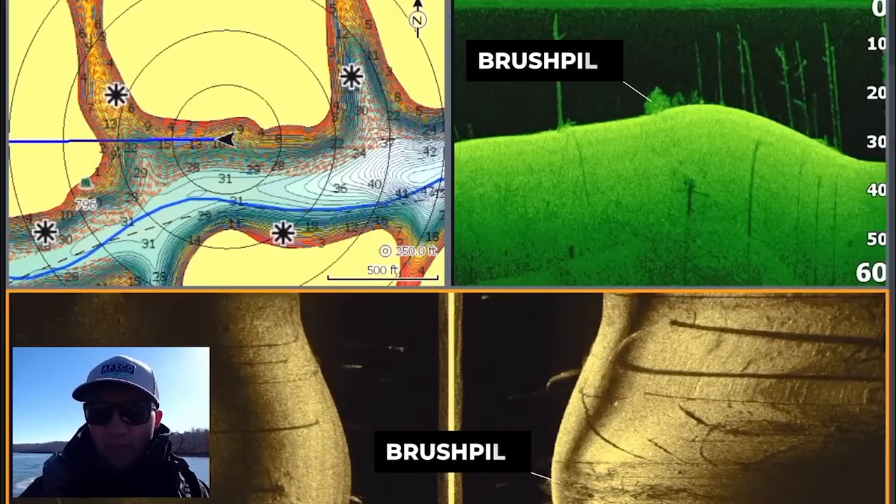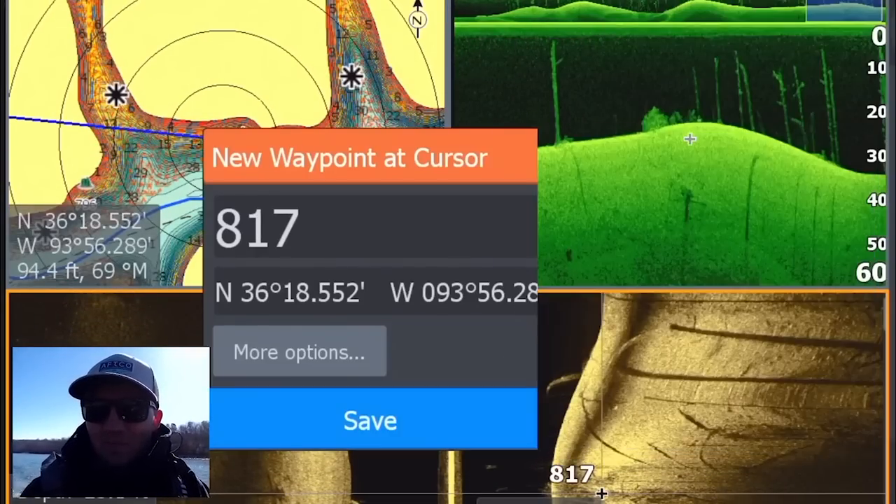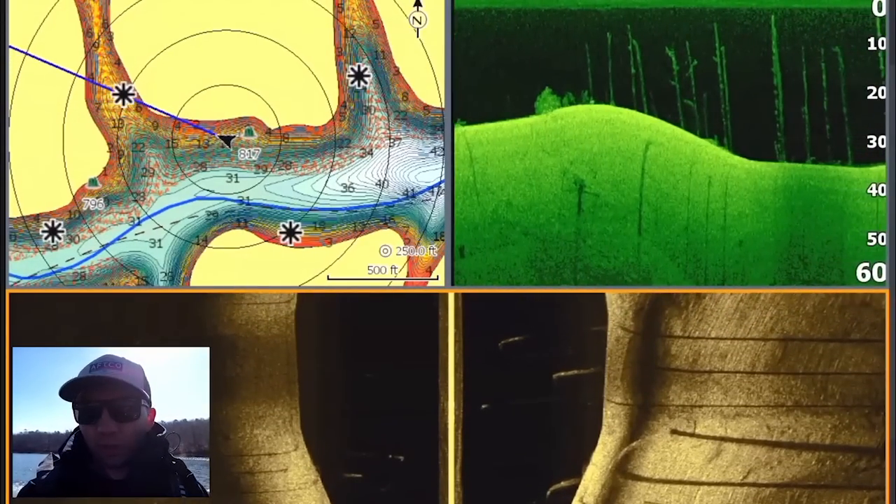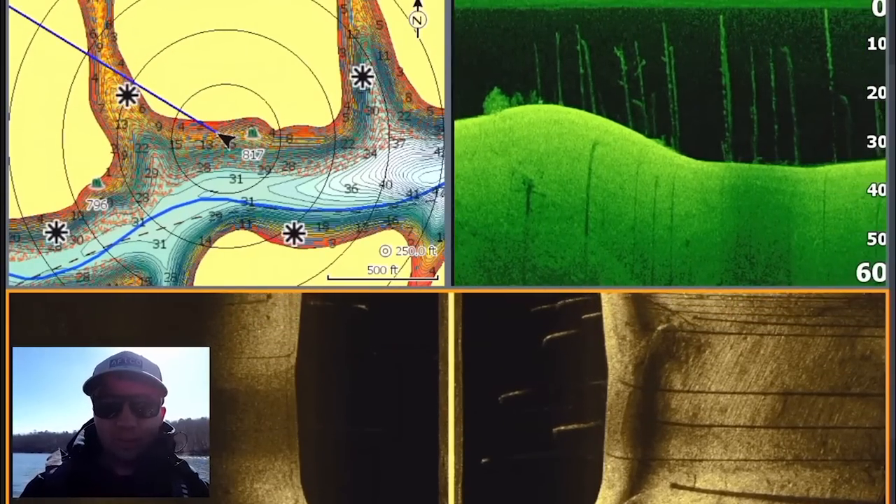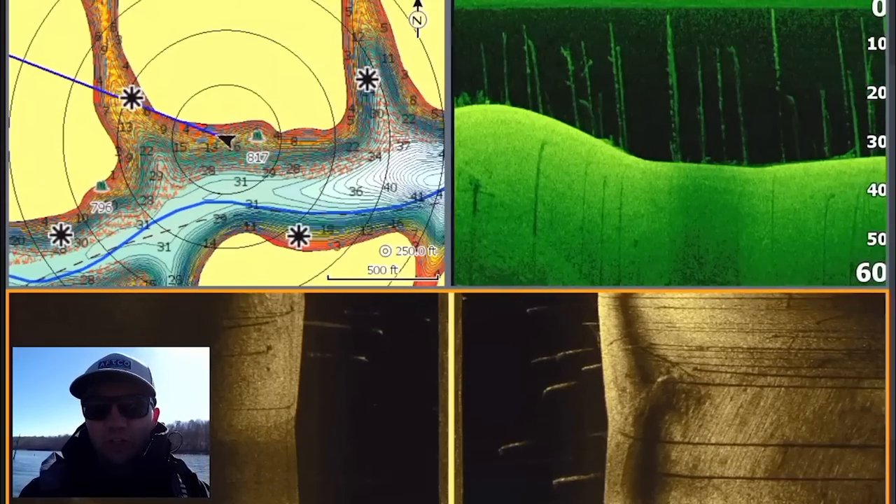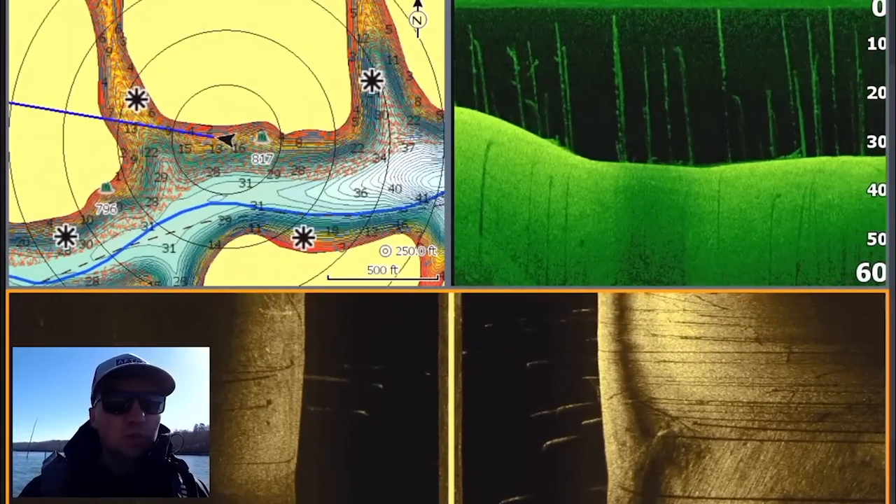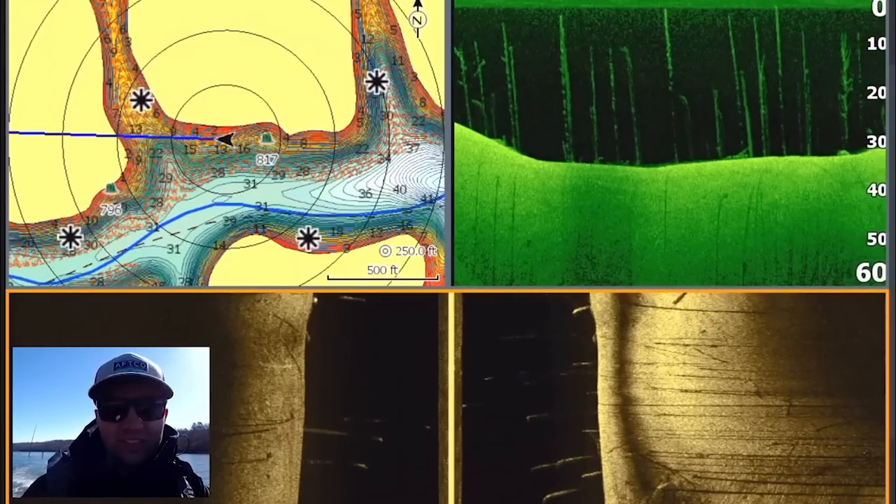And I'm actually going to mark that brush pile just for future case. Just drop a little brush icon there because I might want to come check that out in case I figure out that they're loaded in brush. You're not always going to see the fish in those brush piles when they're stacked up in them. So sometimes you might need to come back and just fish whatever brush you can find. So we'll mark that just in case we get on a brush pile bite, and I can come check that later, but not going to stop and fish it right away because again, I haven't seen the bait fish.